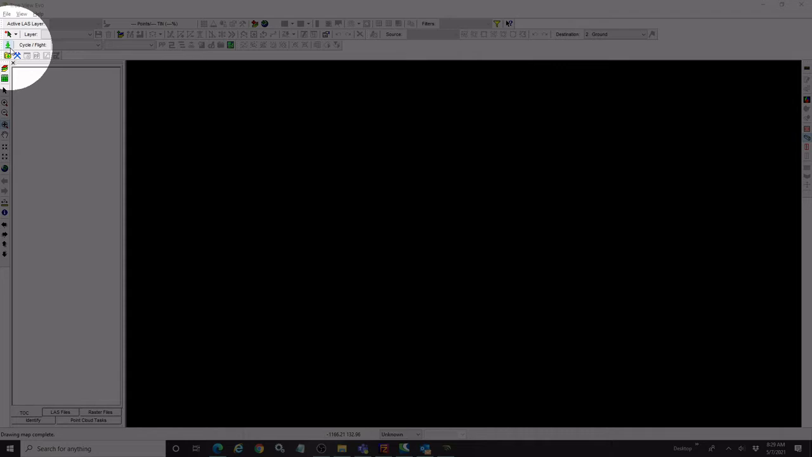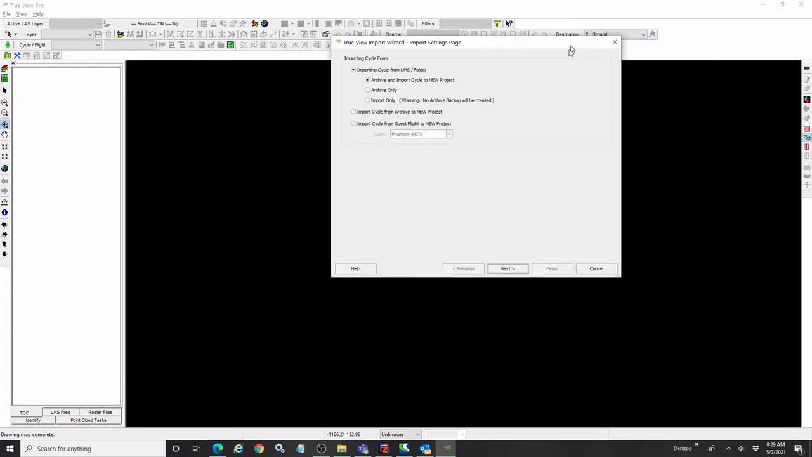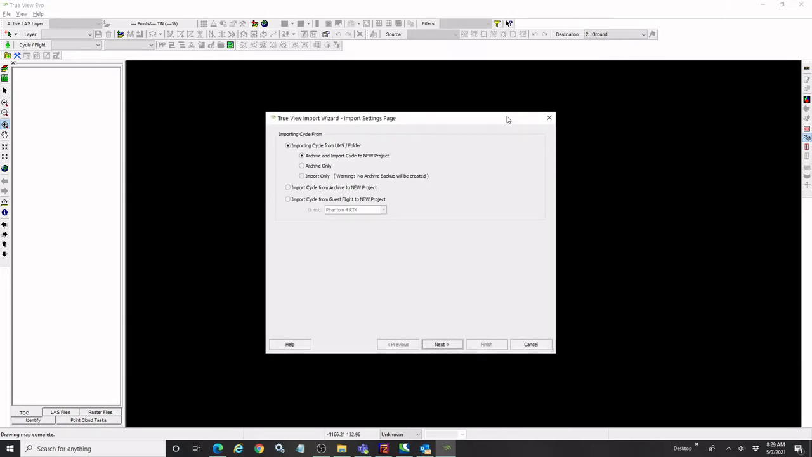And I'm just going to go ahead and click that. So this will bring up our import wizard. We're going to walk through this. There's about 5 screens or dialogues that we're going to go through here to basically set up the import of our data and then run that and quickly set up our project for us.